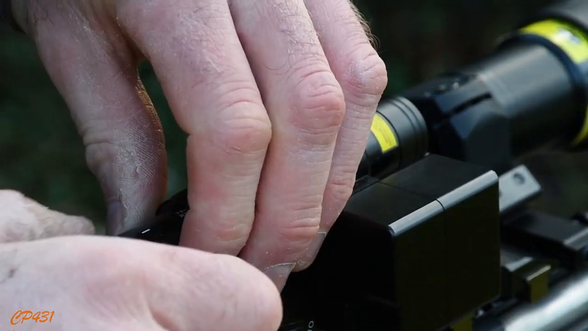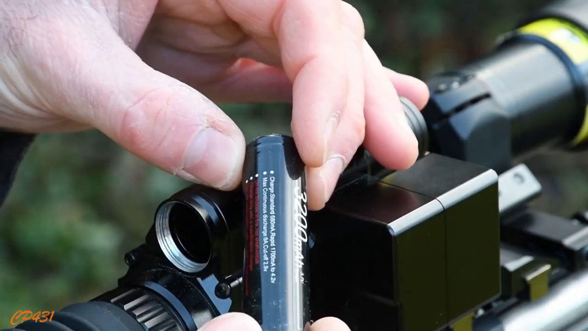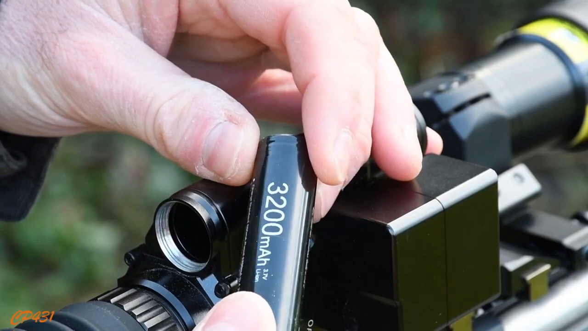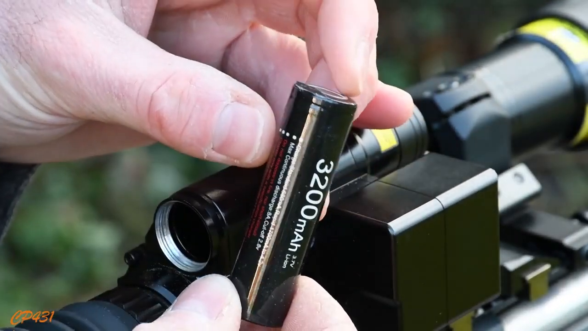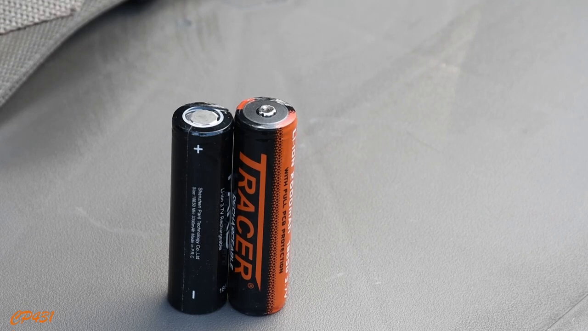Now it says it's an 18650 battery, but that is not the same size as an 18650 battery. And some research has led me to believe it's something called a 16650, but there's definitely some variety on those. You can buy these, but it is not an 18650. Just for a clear comparison, that is an 18650 battery.